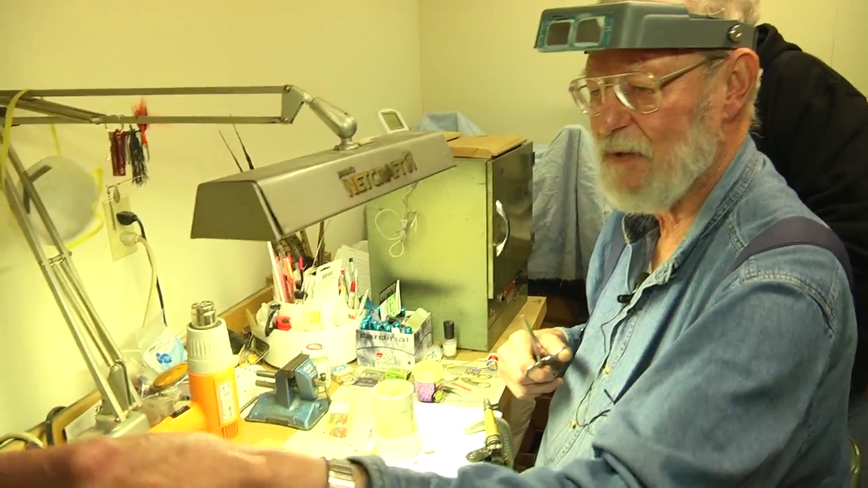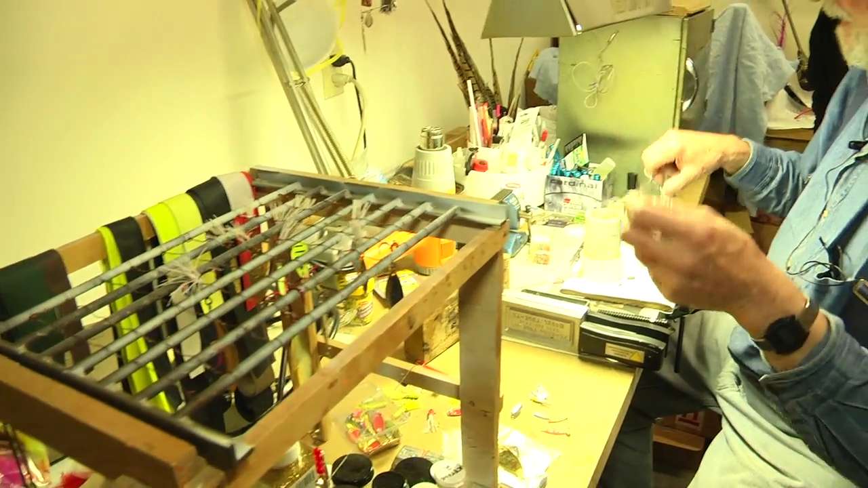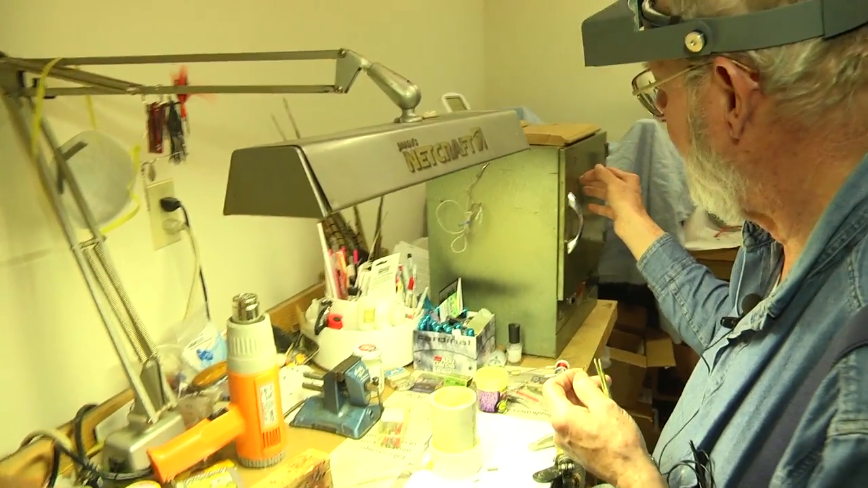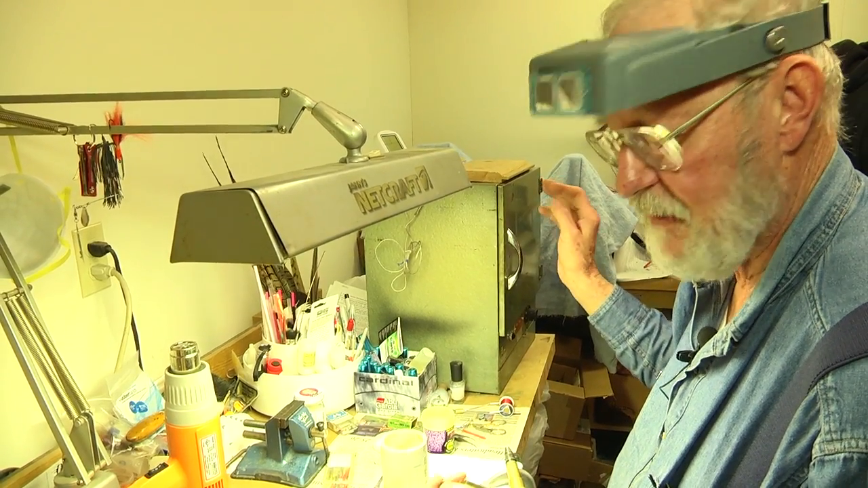Then also I'll hang them on this rack. And of course there's a bunch of other lures on that rack right now, but I'll hang them on here, and after I get them all painted, then I'll put them in here and I cure them for about 15 to 20 minutes at 300 degrees, and that hardens up that paint.